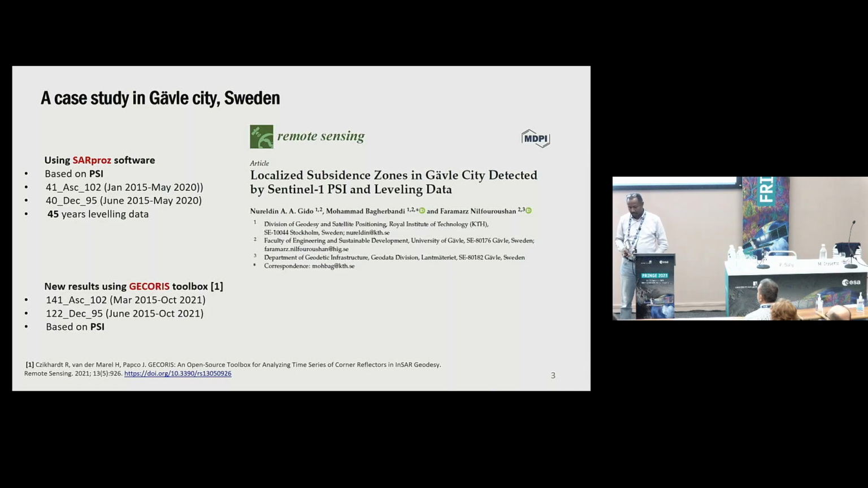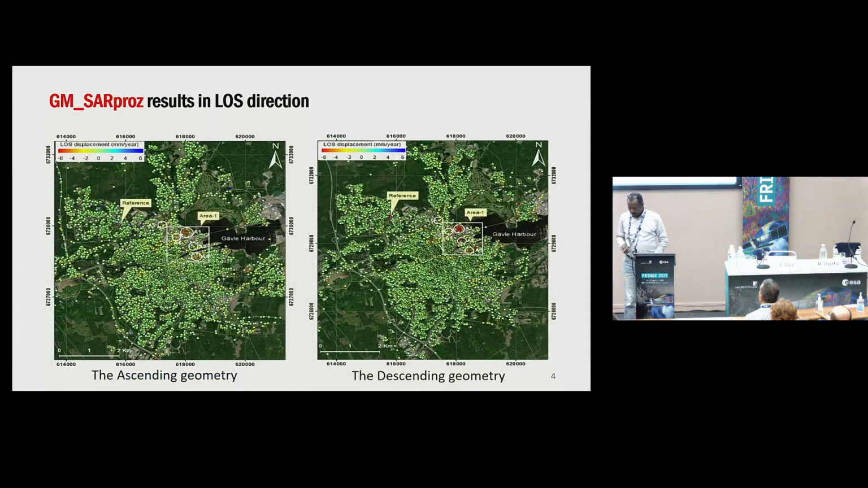And the toolbox already implements the PSI technique. So back to the first study, this is the ascending and descending result that we get using SARPROZ, the result in LOS direction.